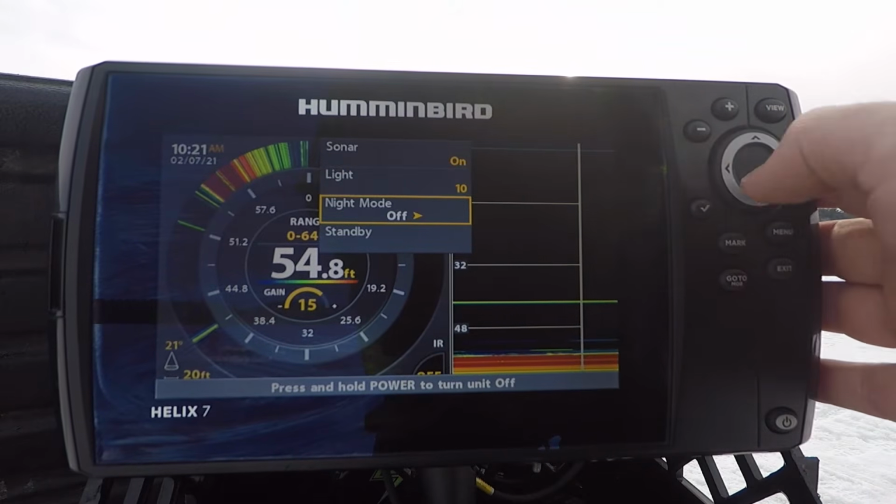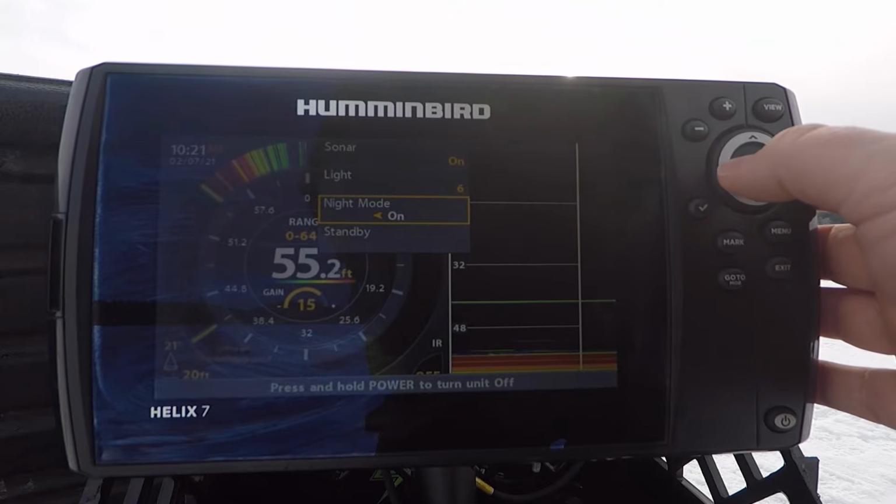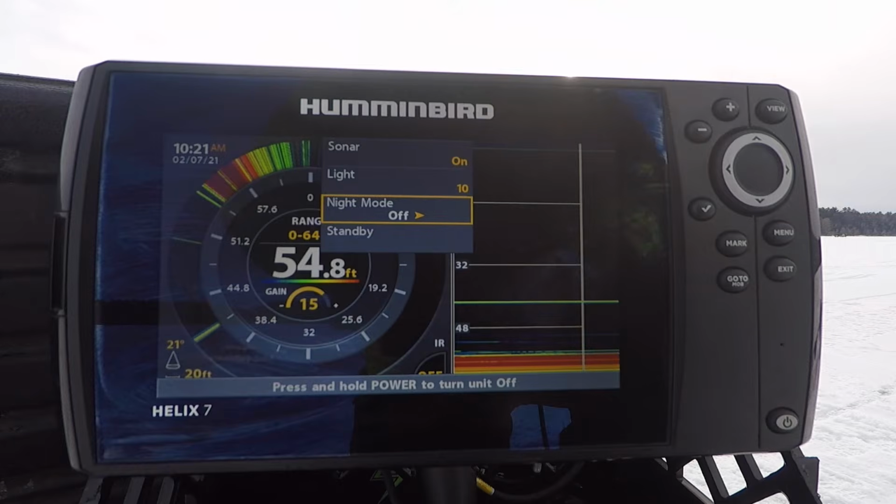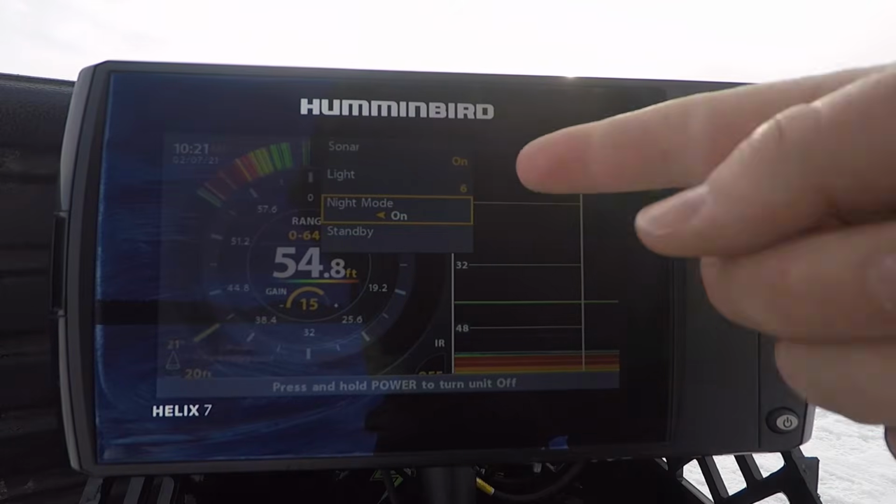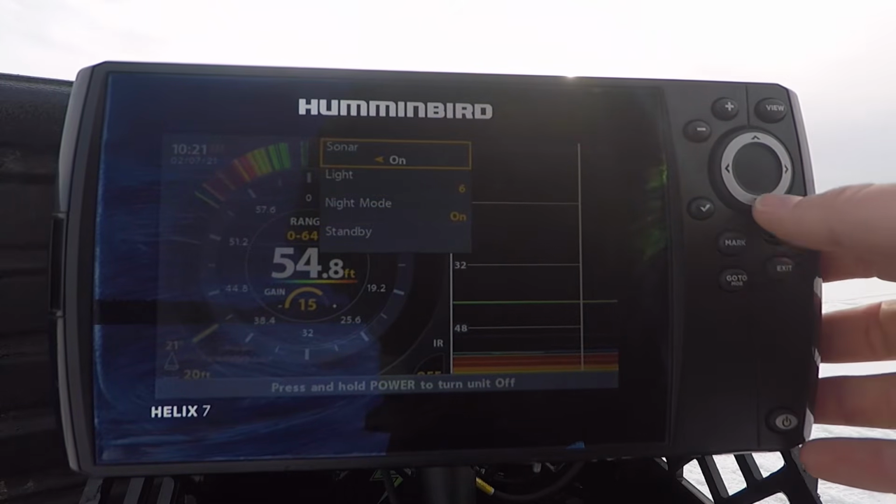Night mode. I like to have night mode on a regular day because it conserves battery. For the sake of the video, I'm going to have it off. I think it's going to show a little better on camera. But I normally run my unit with night mode on just to conserve battery. Standby, I don't use standby. So we're going to hit exit. We're going to get out of there.